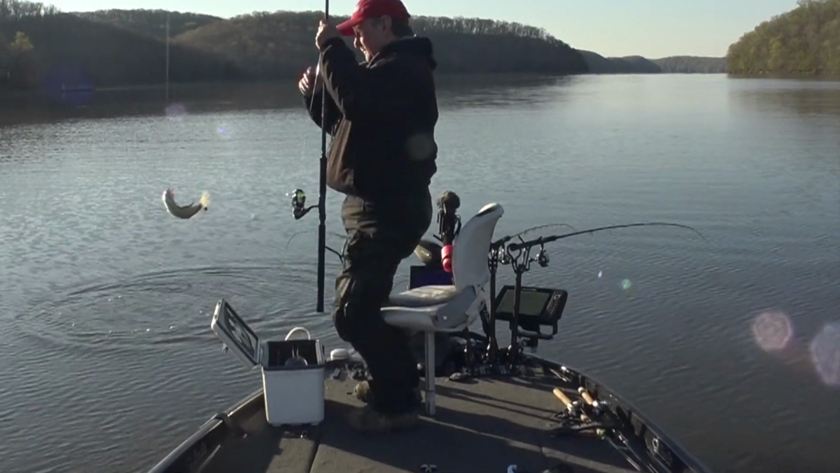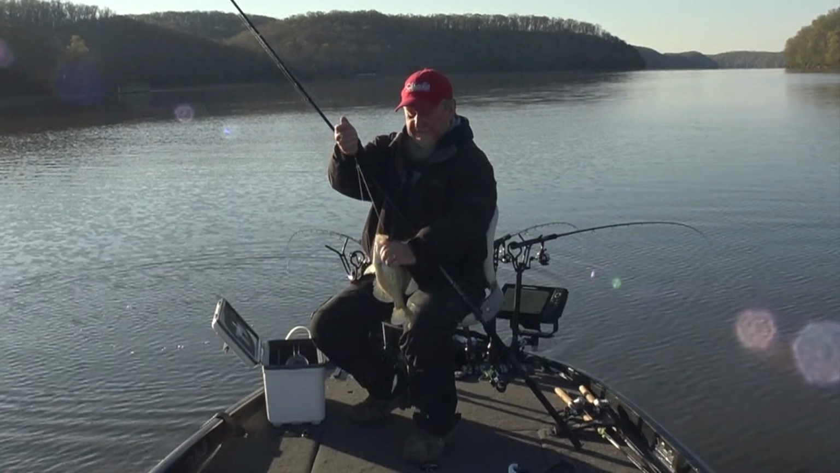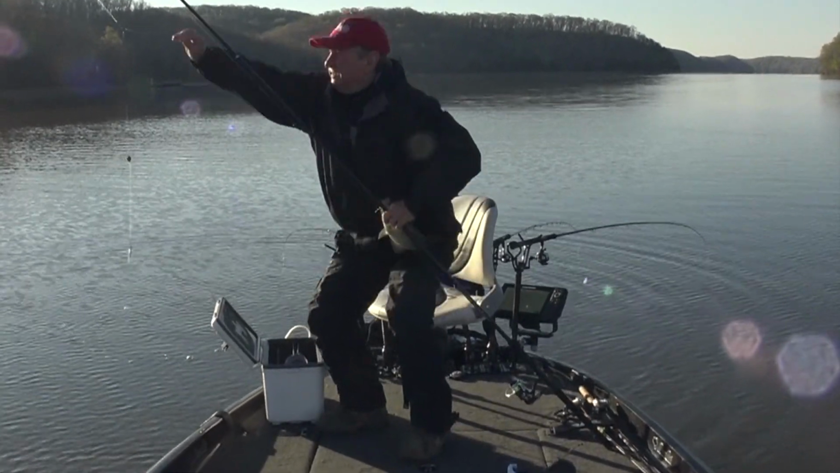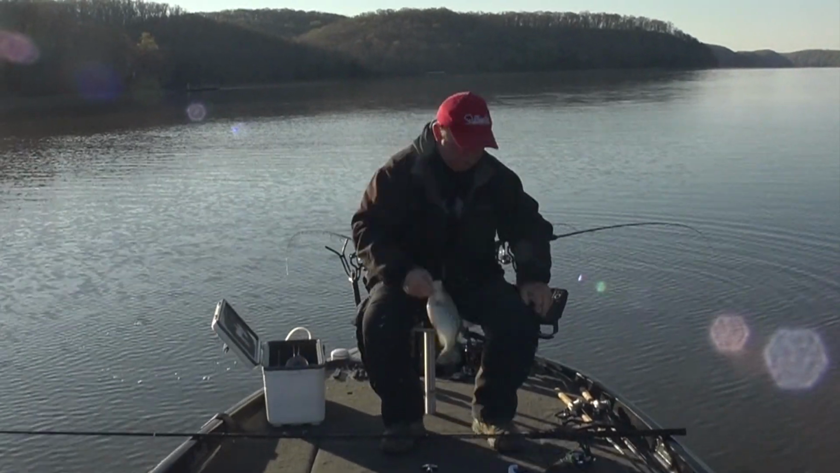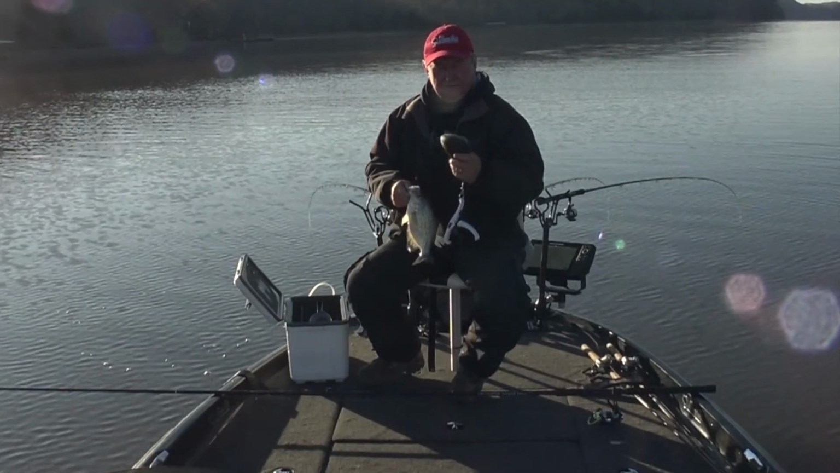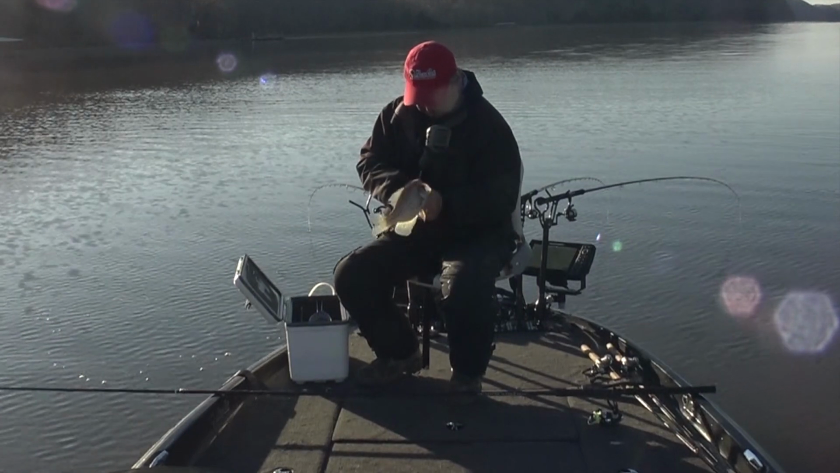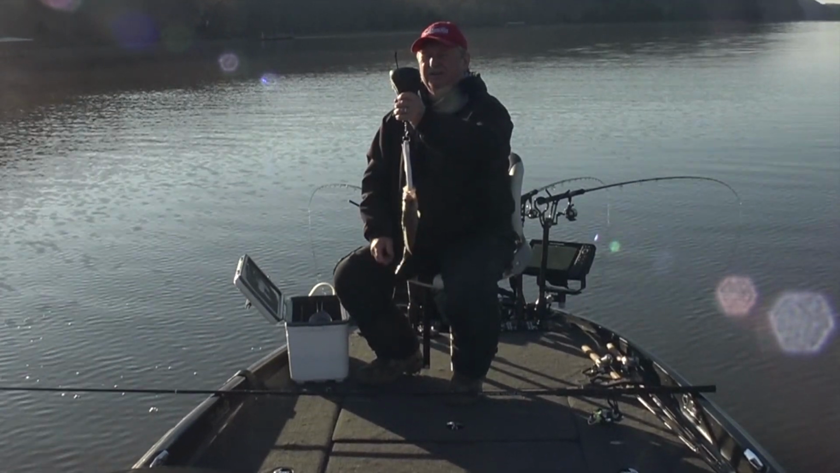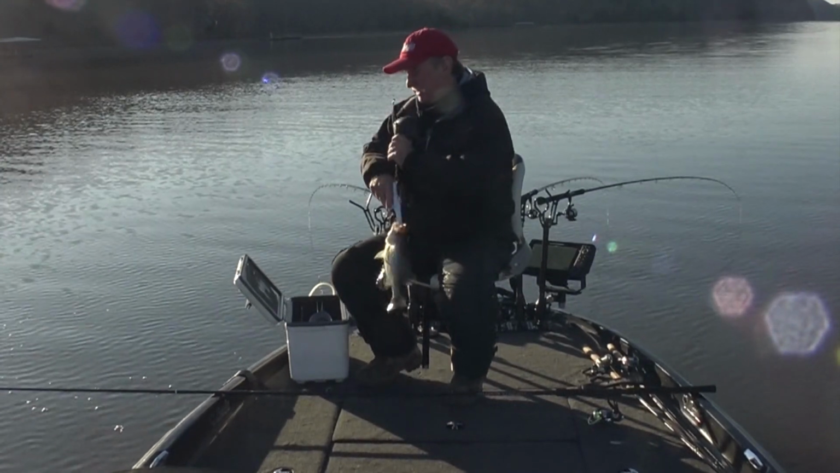All right, that tells me something. Nice little black crappie right there. He was right down close to the bottom. Nice fish. Let's see what that little fish weighs. .92.